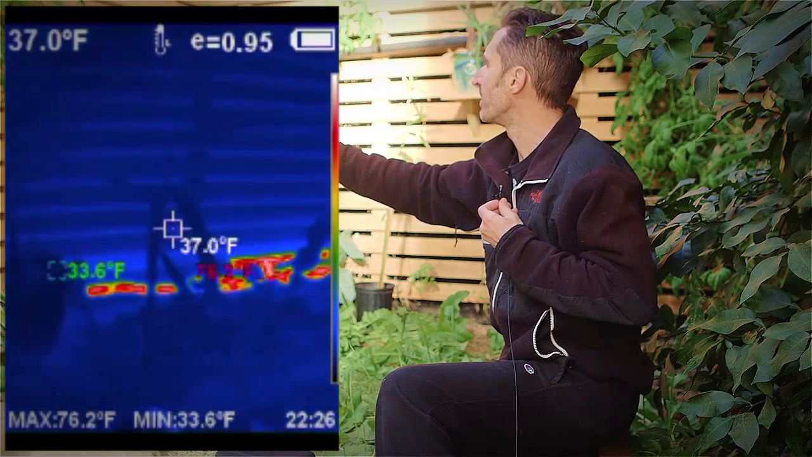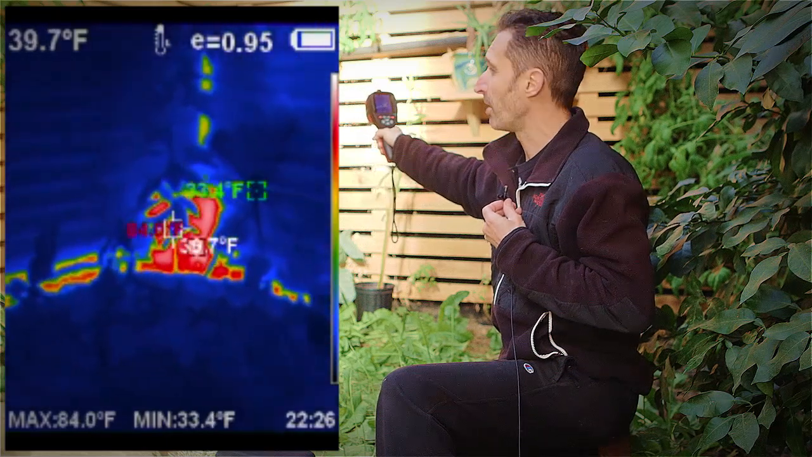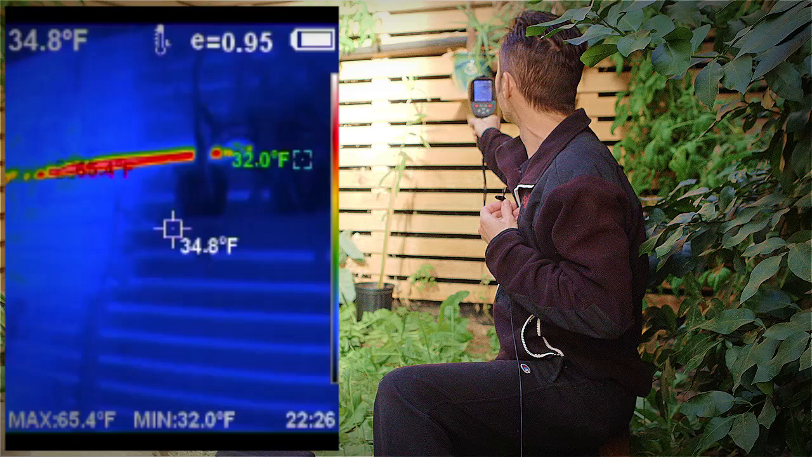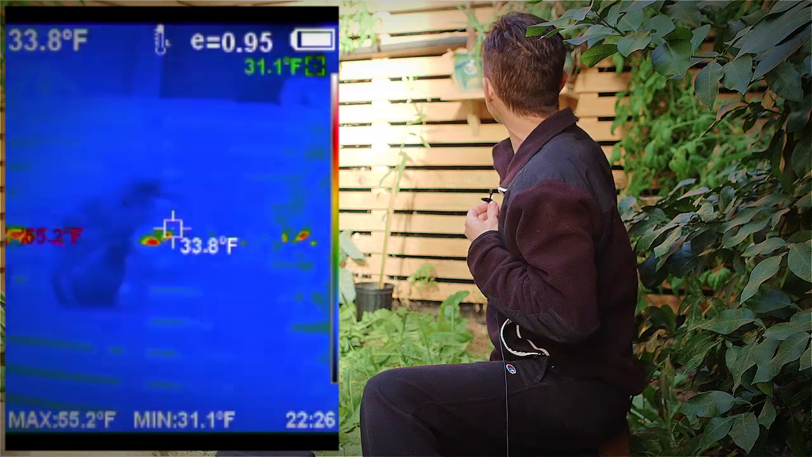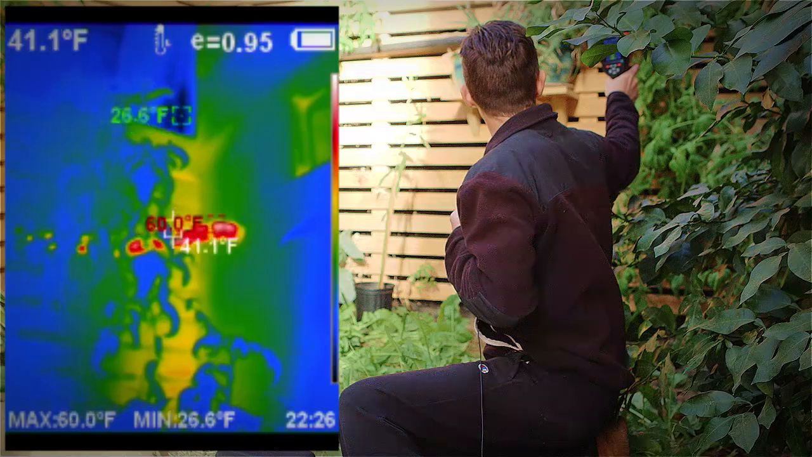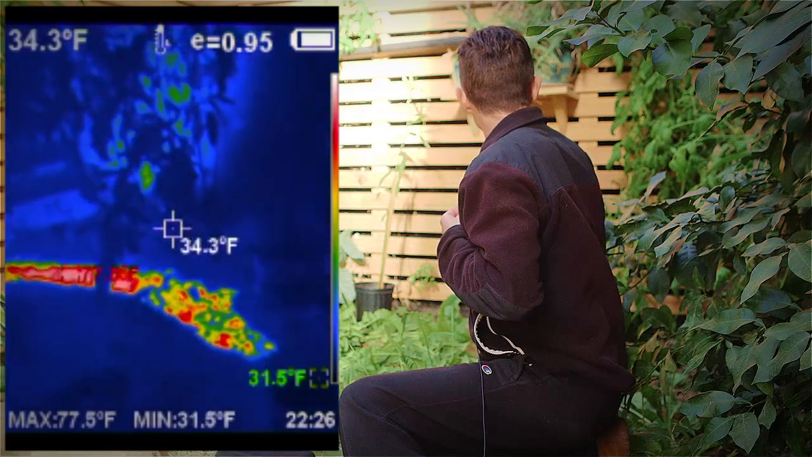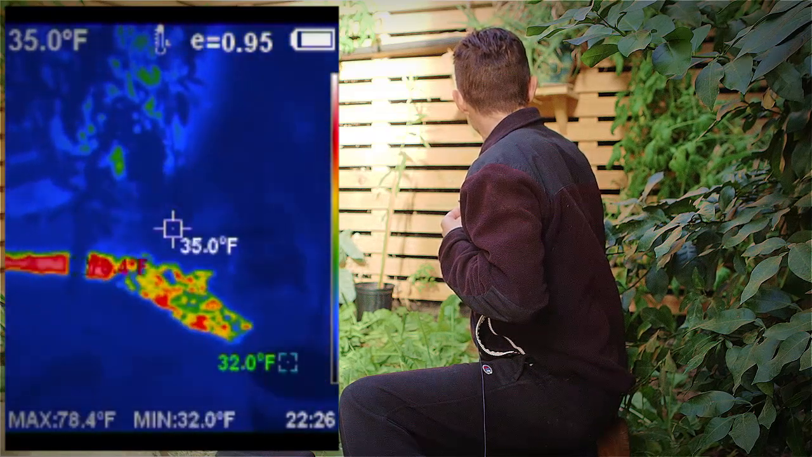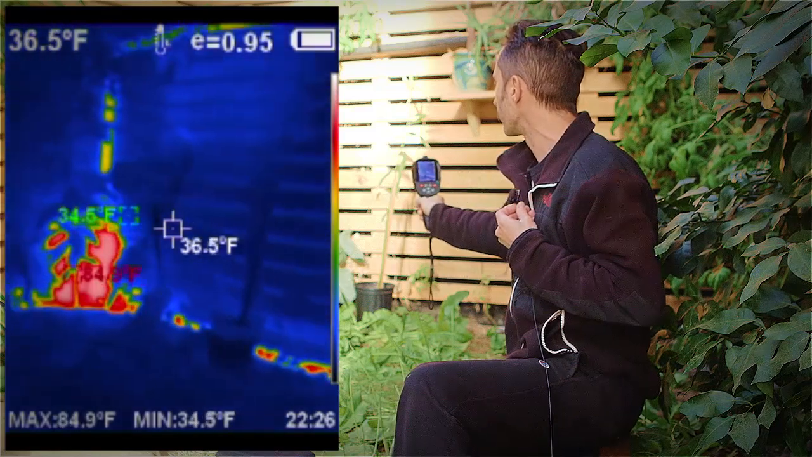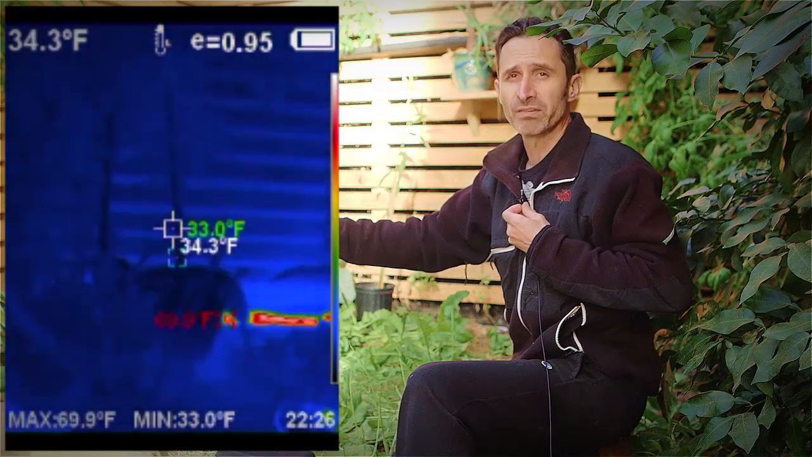So we use the greenhouse to capture that heat energy. It helps the greenhouse, it helps the plants by dumping all this heat energy out here. You can see the pipe where the water is coming out is very warm, coming out of the house there. And this residual heat energy is going to be in here for a while because there's a lot of thermal mass in that water. And it's a way of using it for the plants.